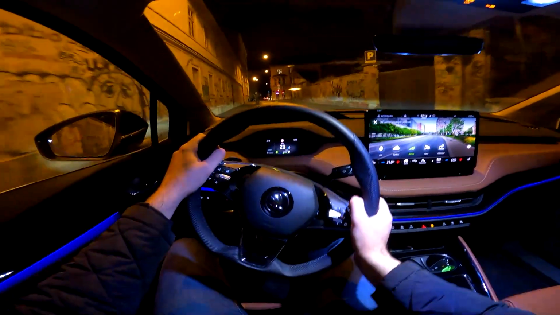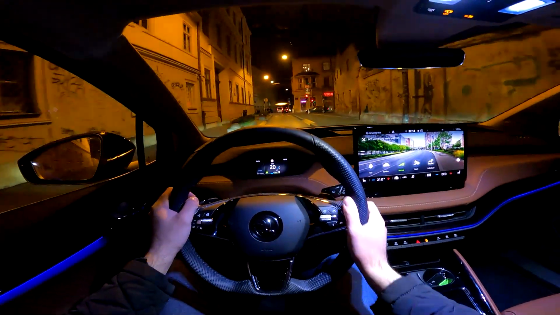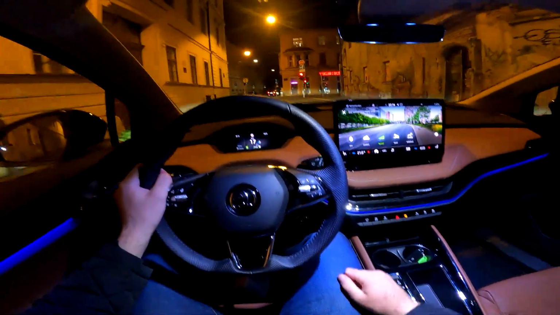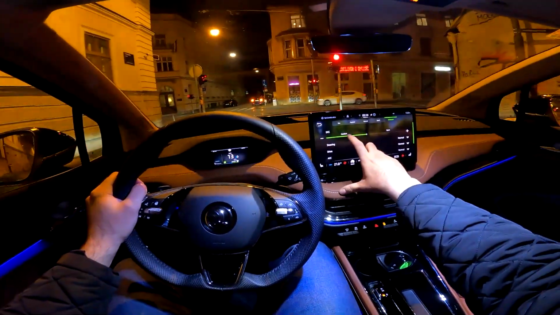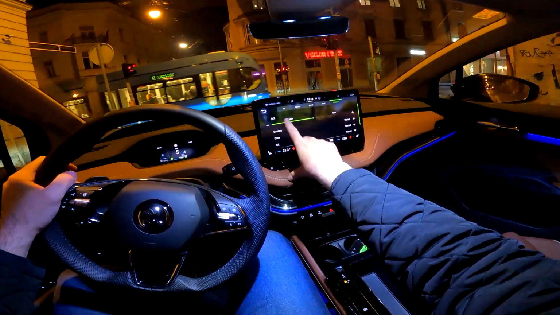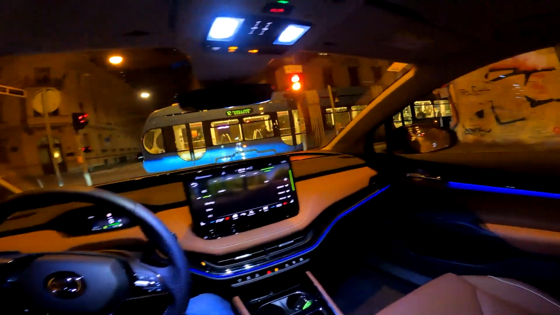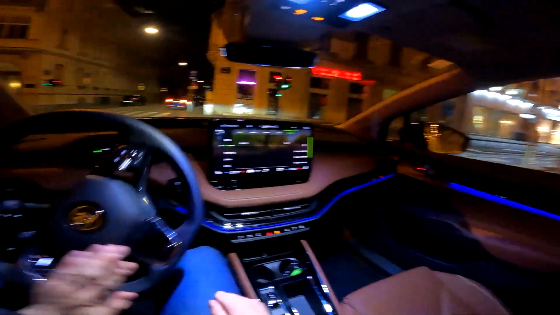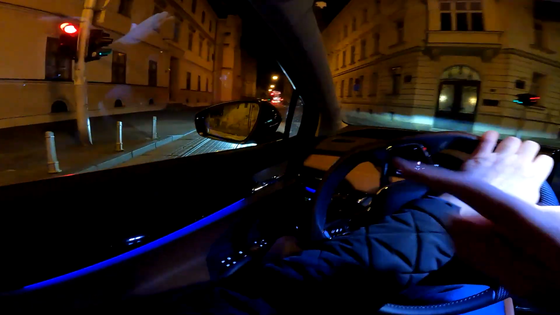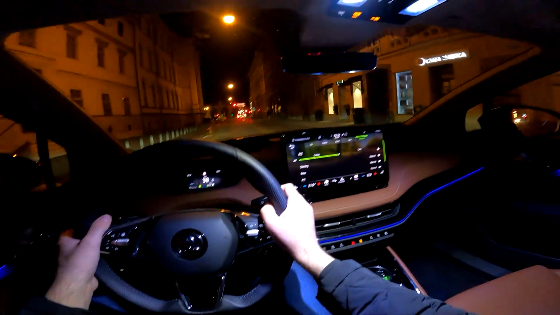And the good thing about this car, especially on speed bumps like this, is that it has the DCC, dynamic chassis control. And then if you go to the individual mode, you can customize it. There are actually 15 variants of the suspension and the dampers, so you can put it to comfort, and you have a very smooth ride right now. We have a very nice Porsche 992, and yeah, well, back to this car.